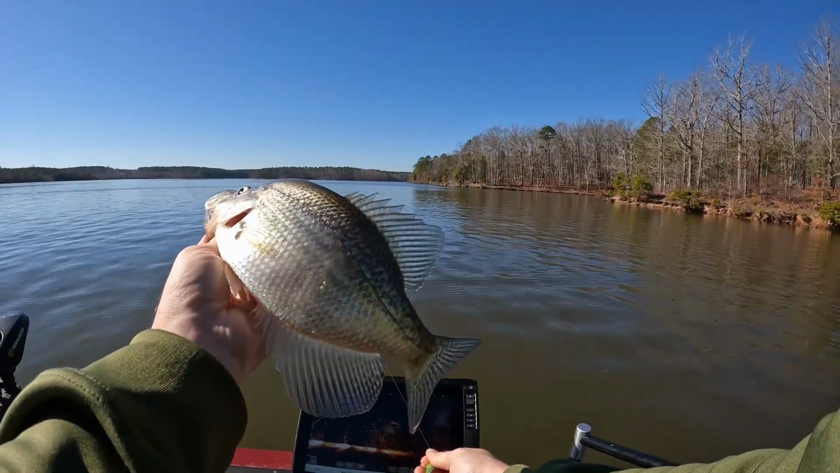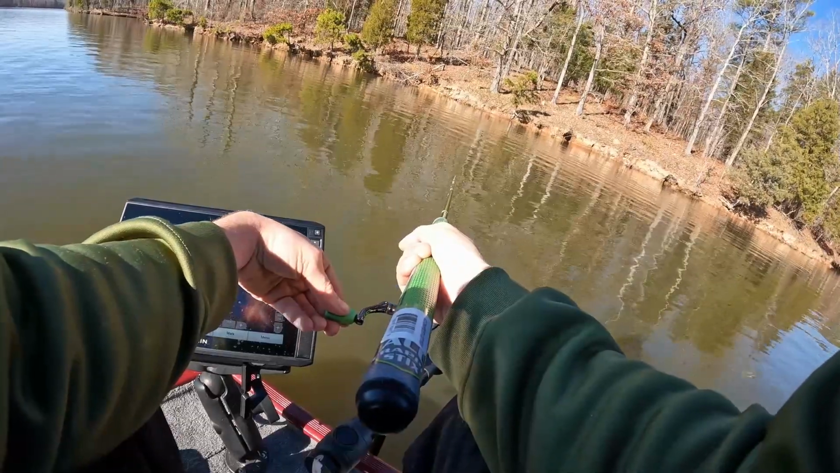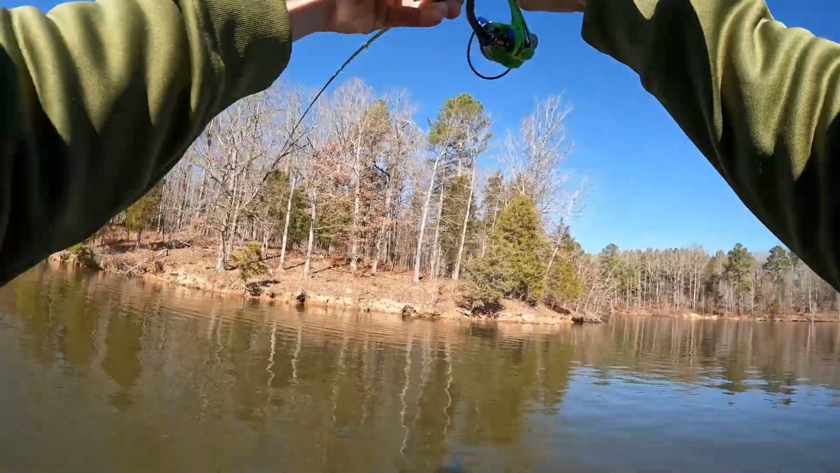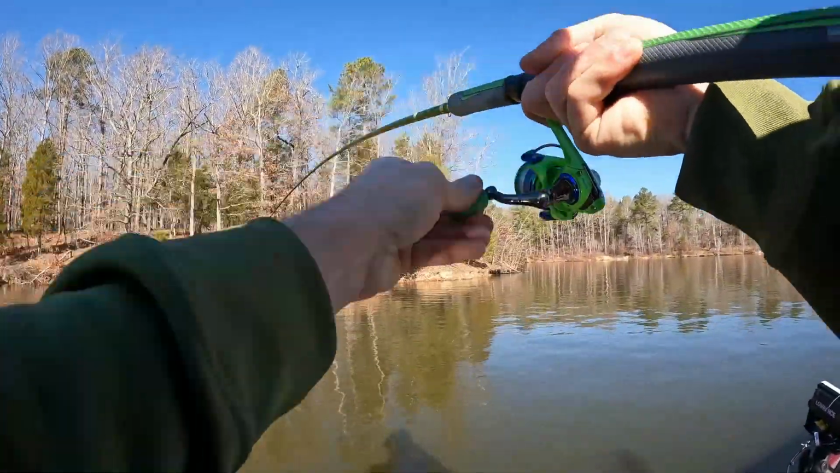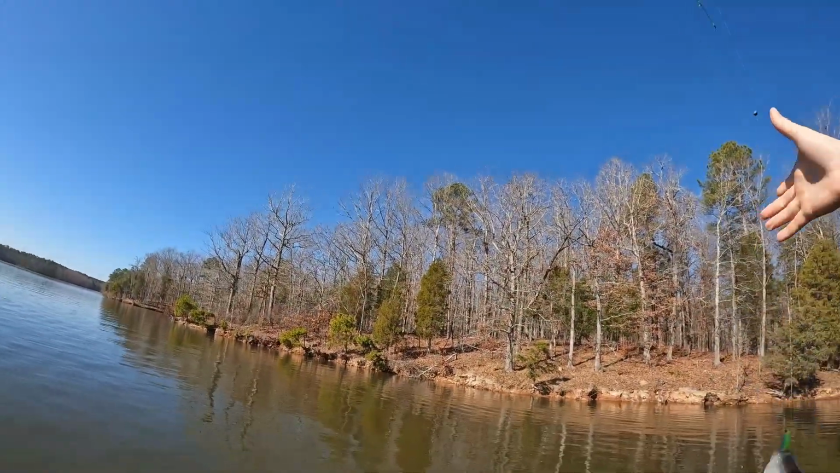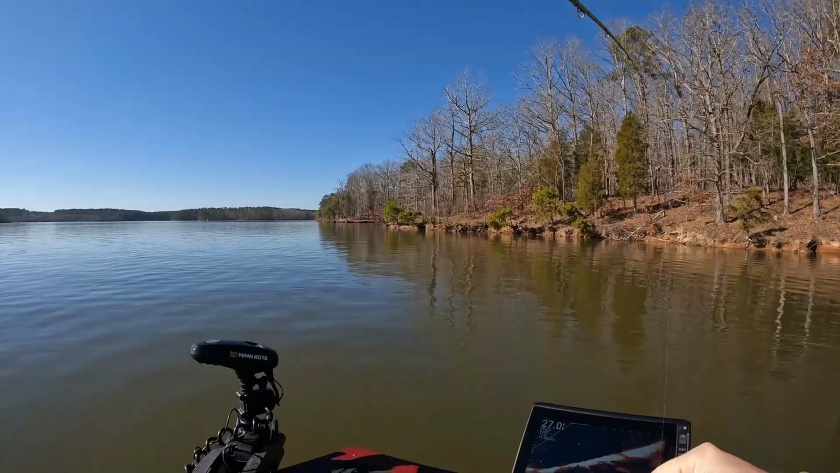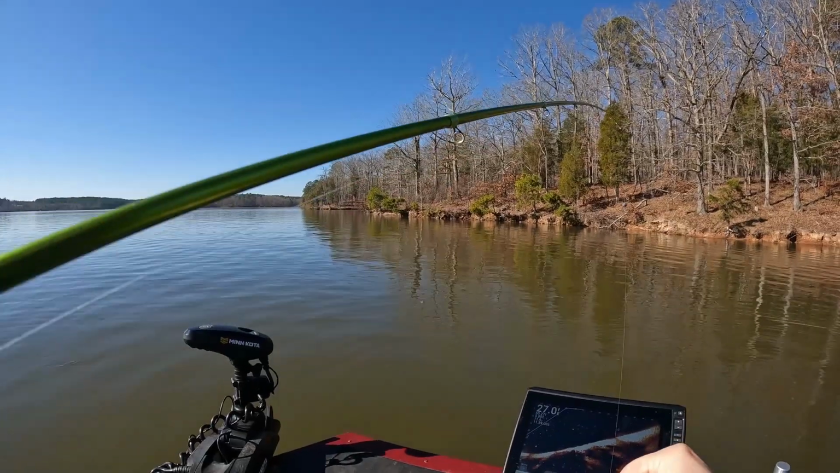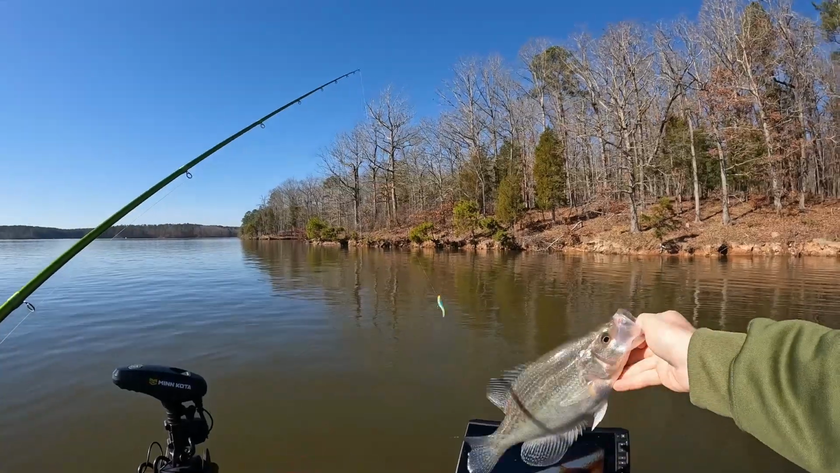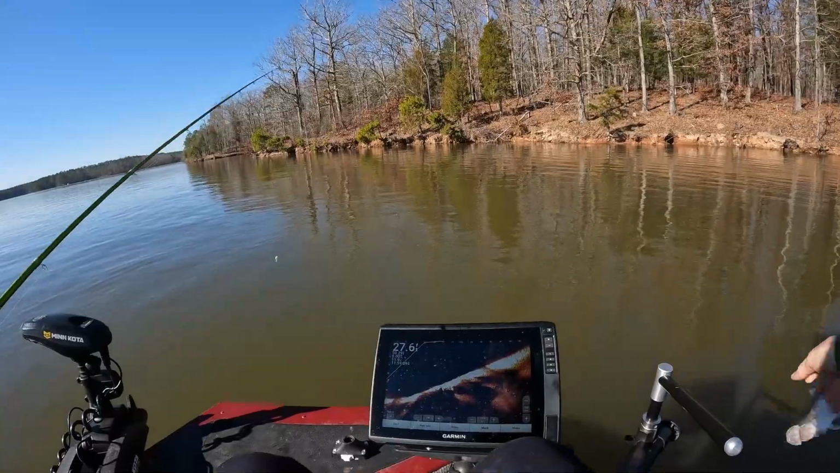That's a good one right here. Are we finally gonna get this fish? Yep. See, that's a good one. Wow. He just stabbed me right in the side with his spines. That's a pretty good one right there. That's a good crappie. Good crappie.